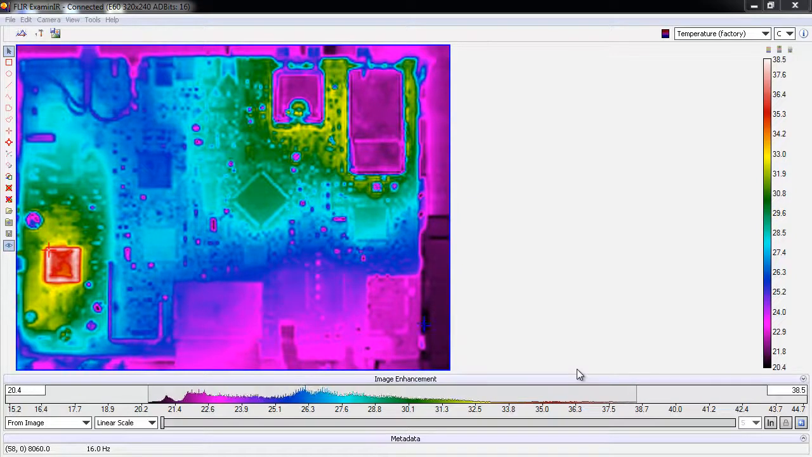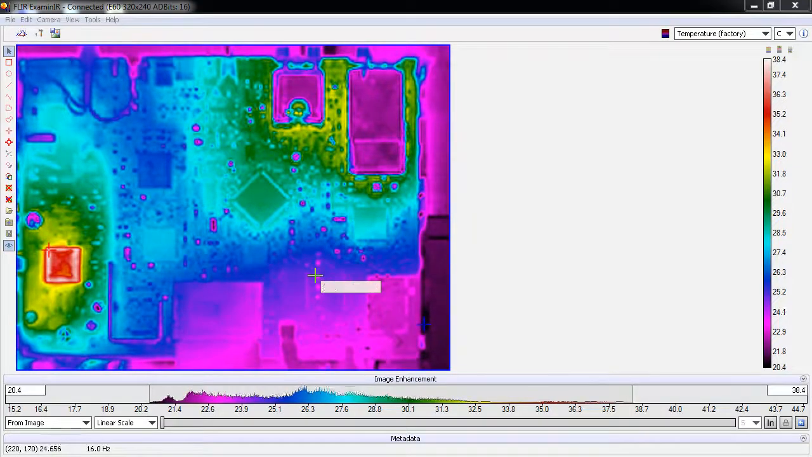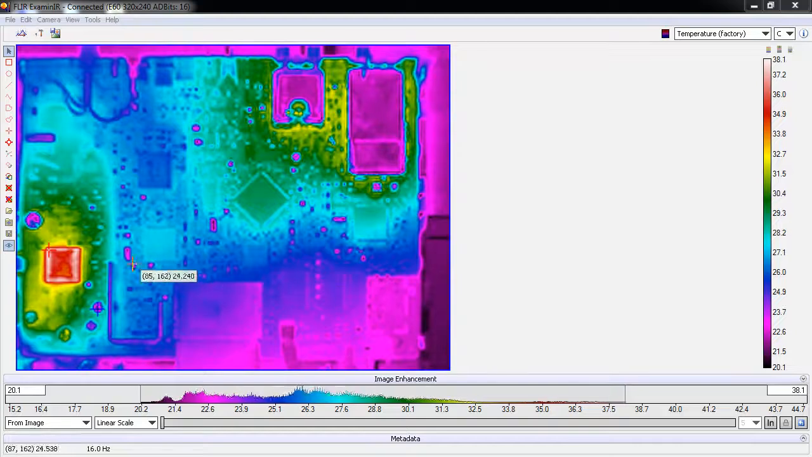we get this beautiful temperature characterization of our part we're looking at, in this case the printed circuit board. And anywhere I move my mouse I get a temperature value for each pixel within the image. So it's kind of like having tens of thousands of spot pyrometers or thermocouples available at the push of a button. Anywhere I probe around I get that temperature data for every pixel within the image.